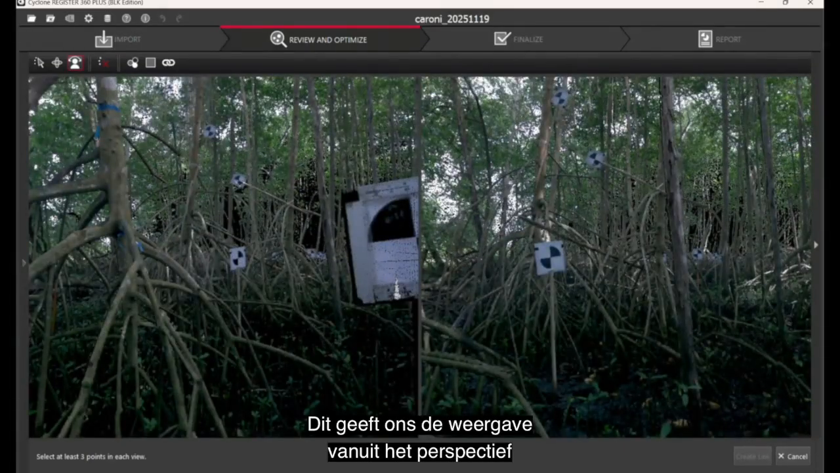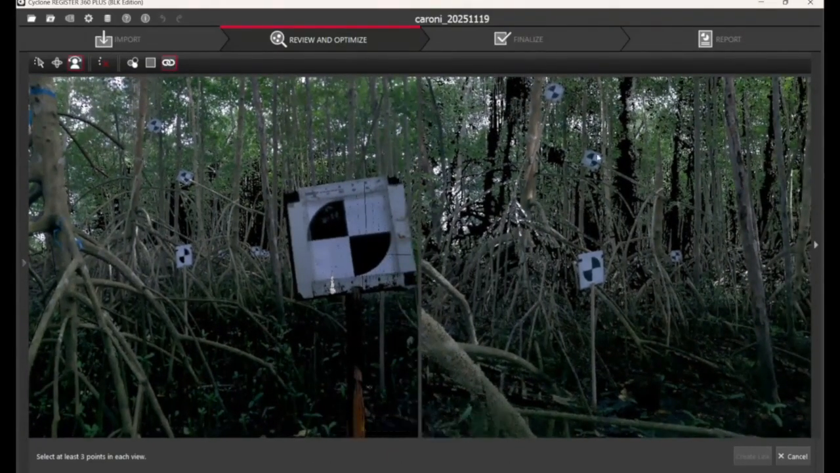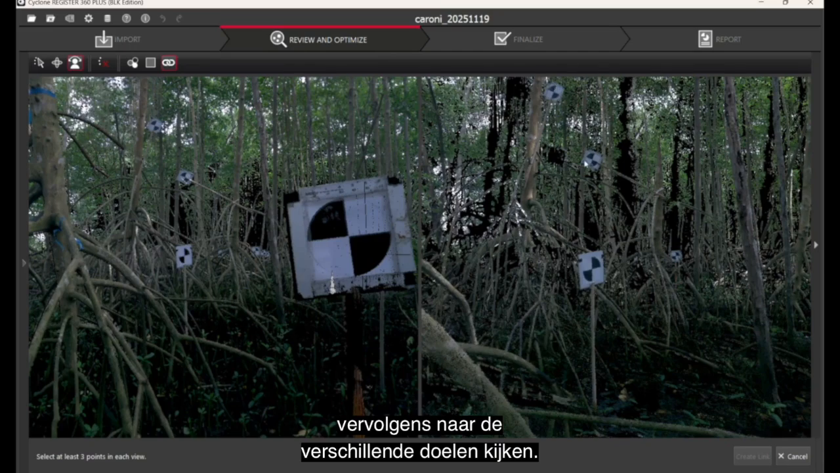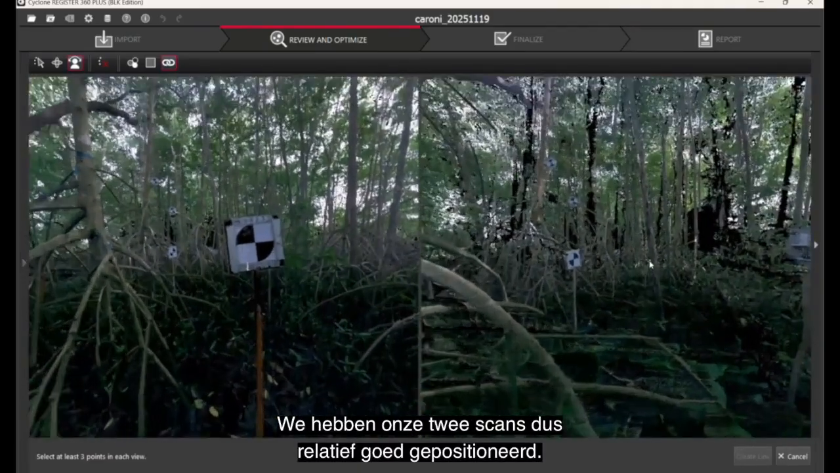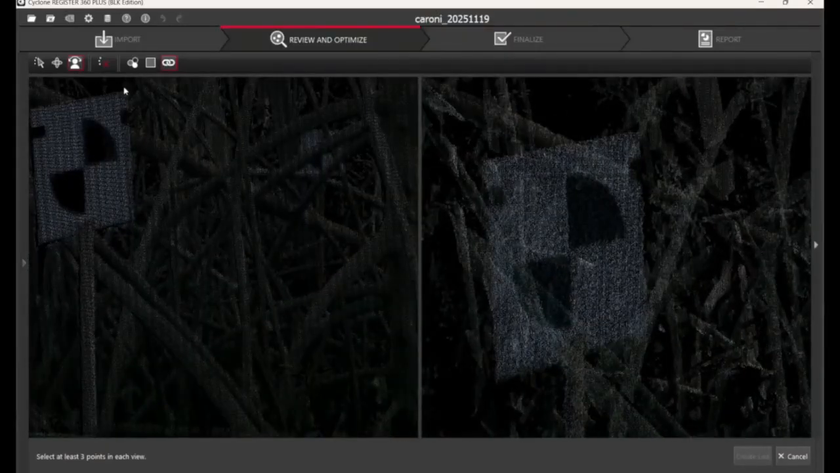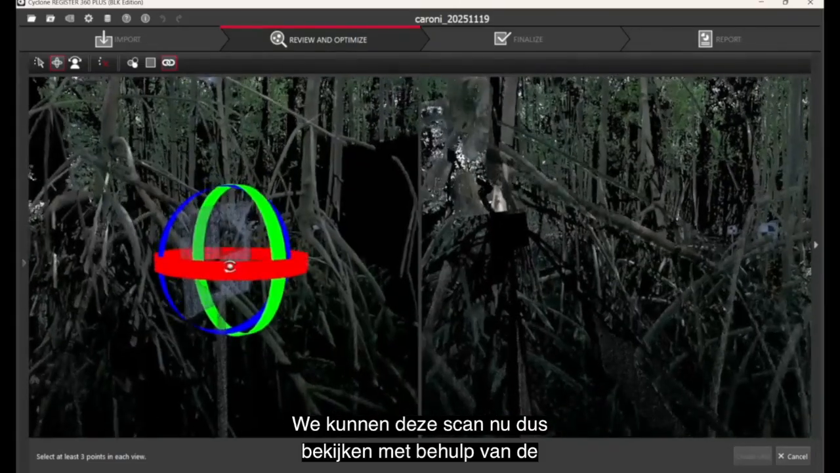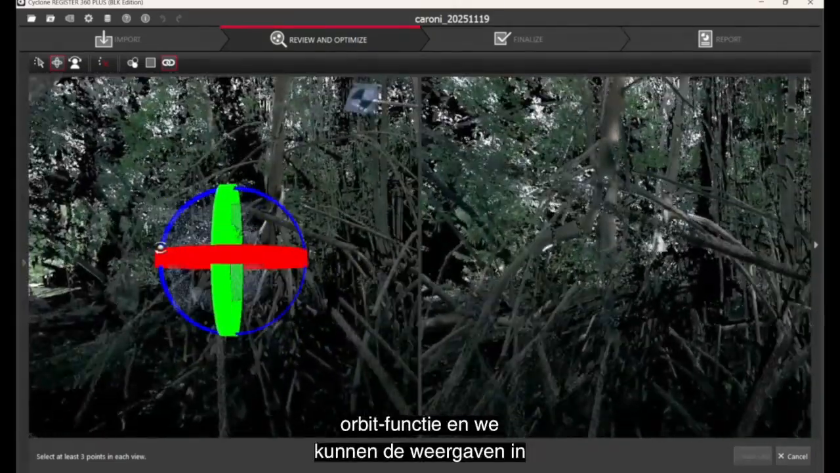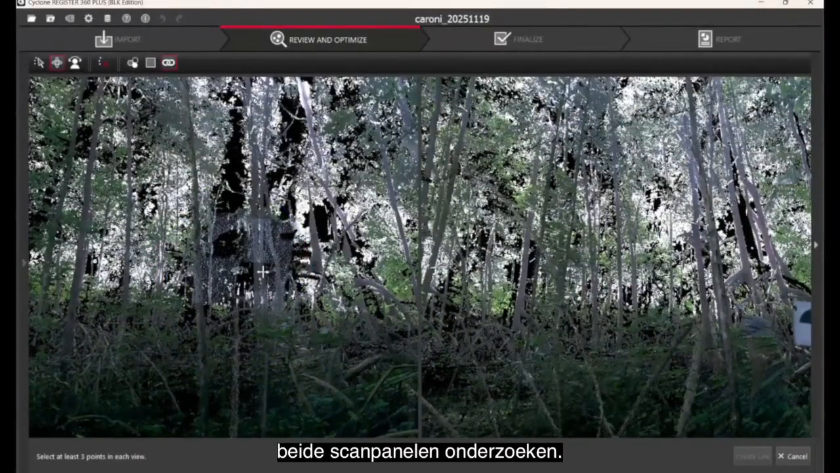and click on split view. This gives us the view from both scans' perspectives. We must first lock the view, which we select with the paperclip, and we look at the various targets. And now we see these targets visibly line up fairly well. So we have positioned our two scans relatively well. So we can see now the scan using the orbit function, and we can examine the views in both scan panels.